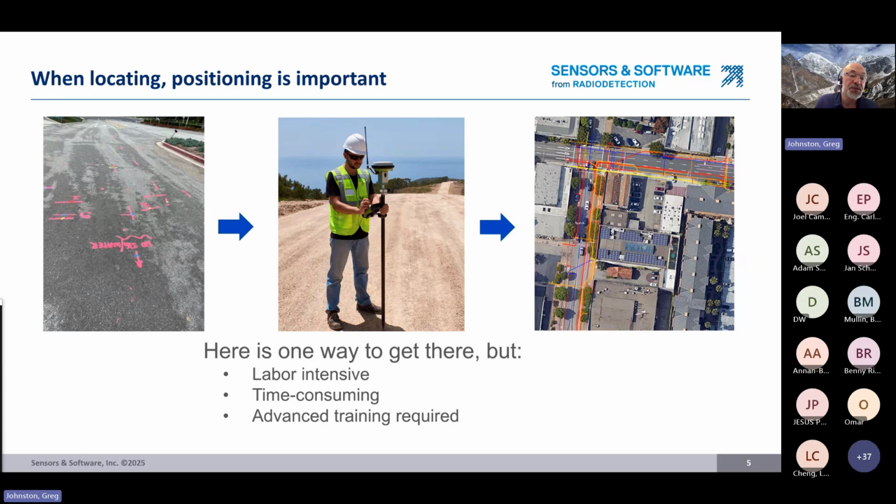So the issue with this workflow is that it is labor intensive, it's more time consuming, and some of the steps in here require advanced training. Specifically, the surveyor is usually a highly skilled individual, and therefore a very expensive individual as well to come out to the site.